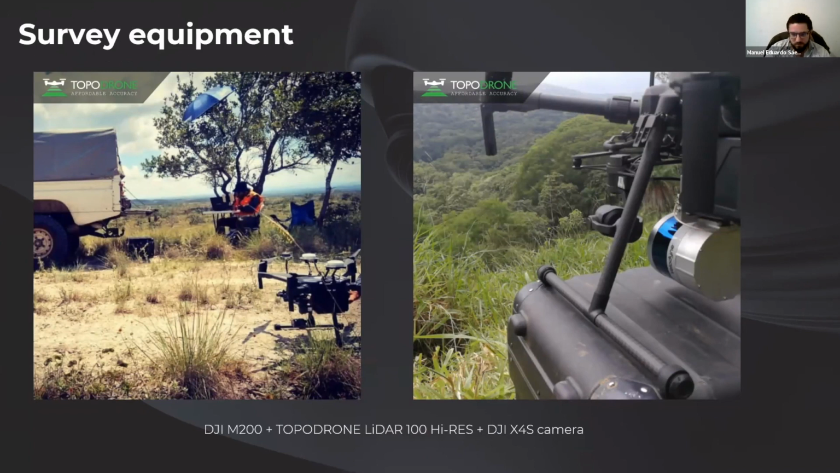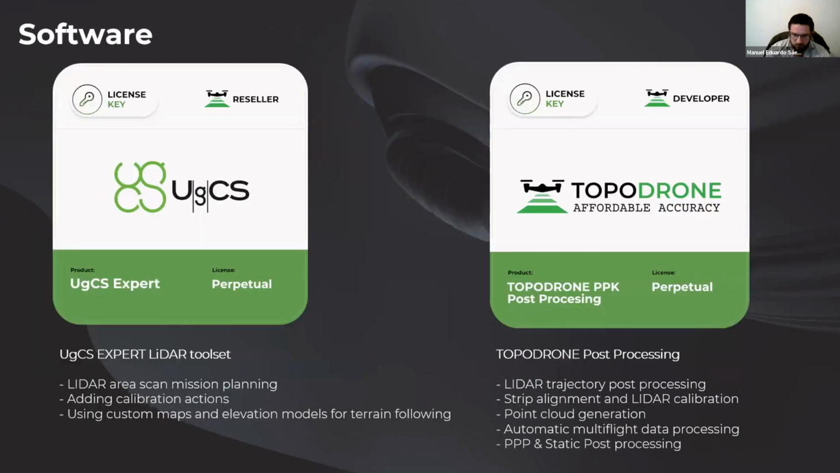to process our results. Now, I have been using UgCS Expert for this. We started back then with UgCS for doing the photogrammetry, and I was really satisfied with the results of UgCS for photogrammetry, so we chose it again for the LiDAR surveys.